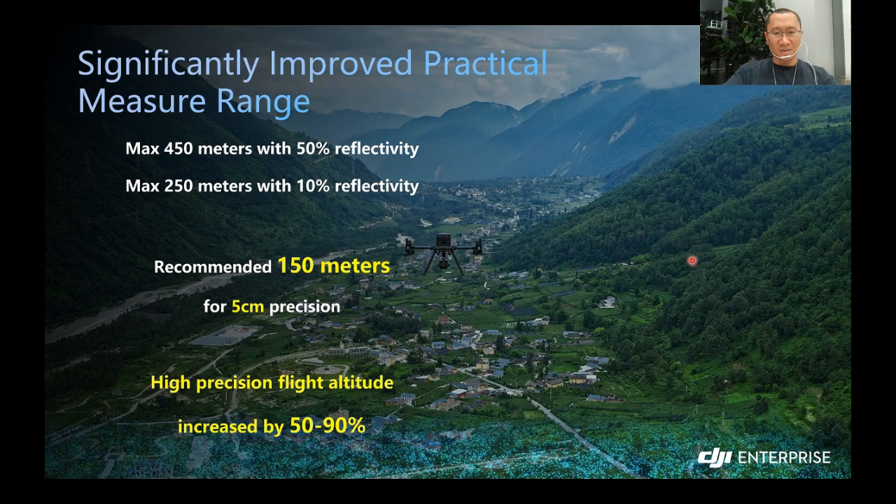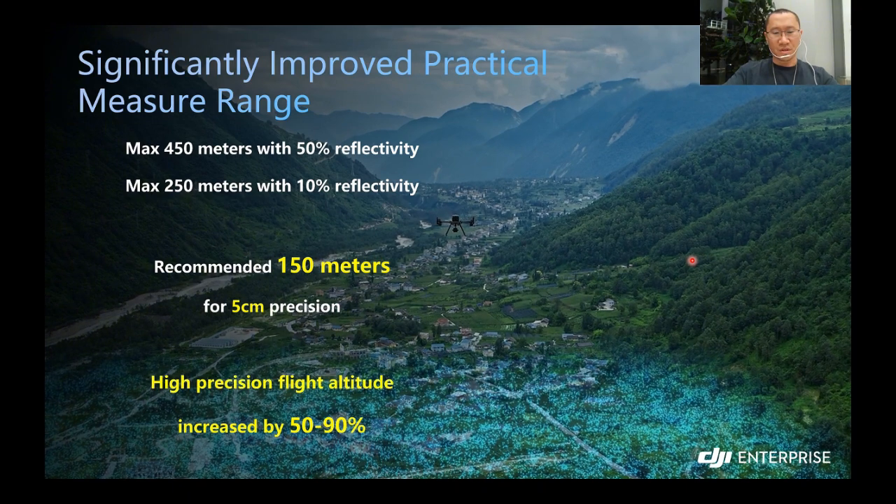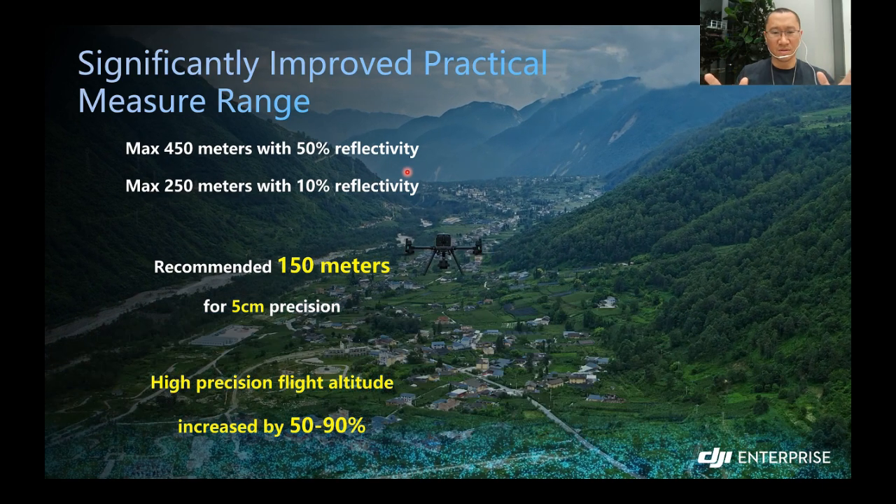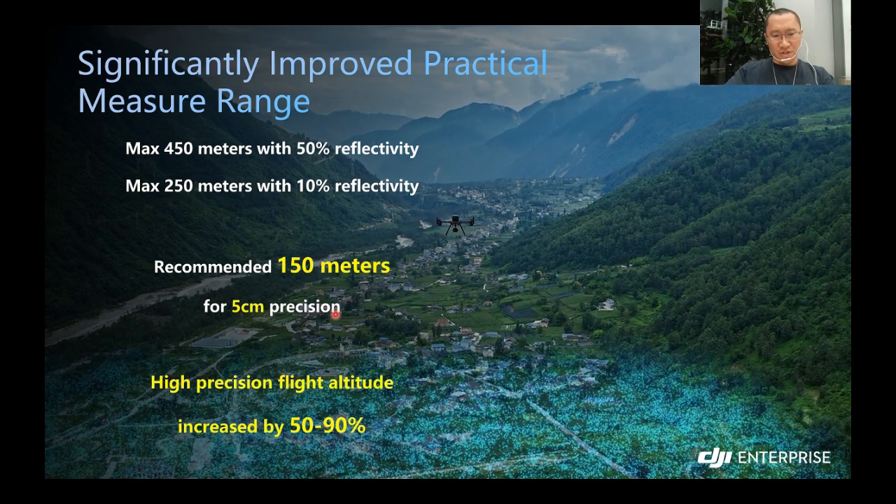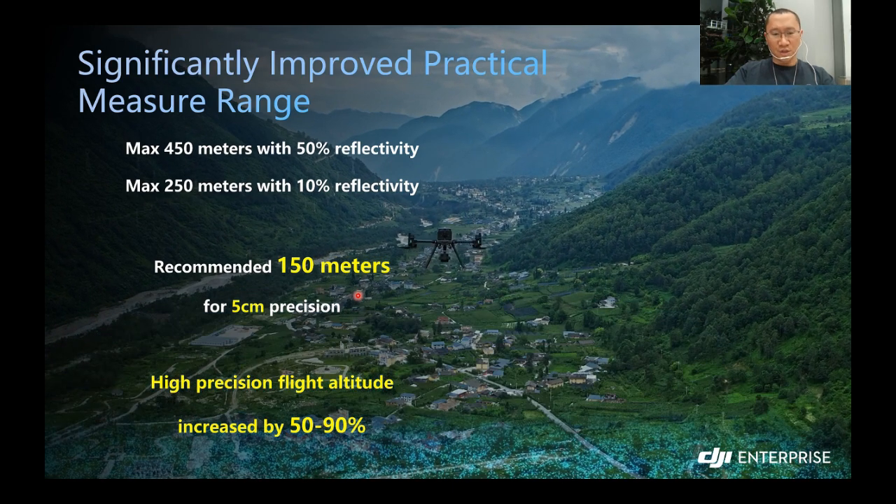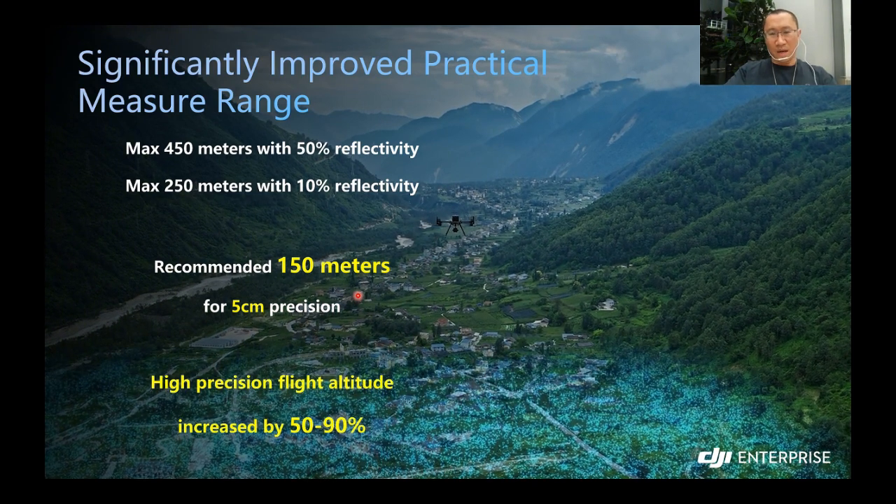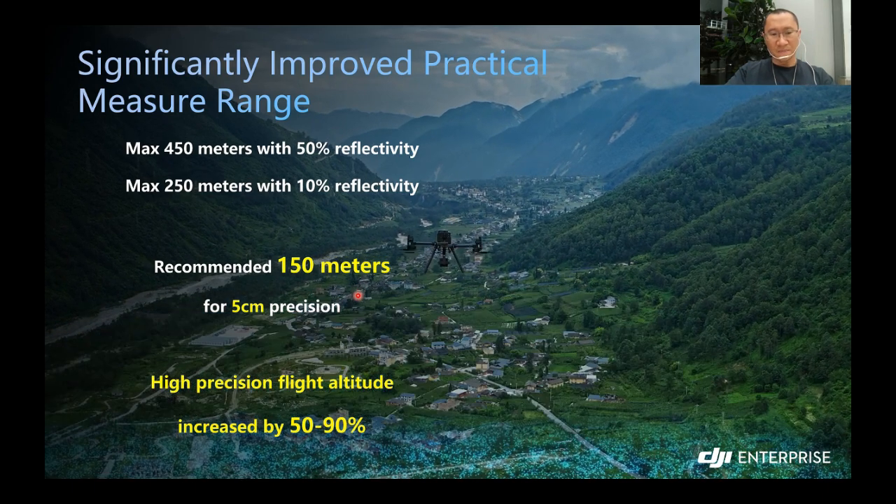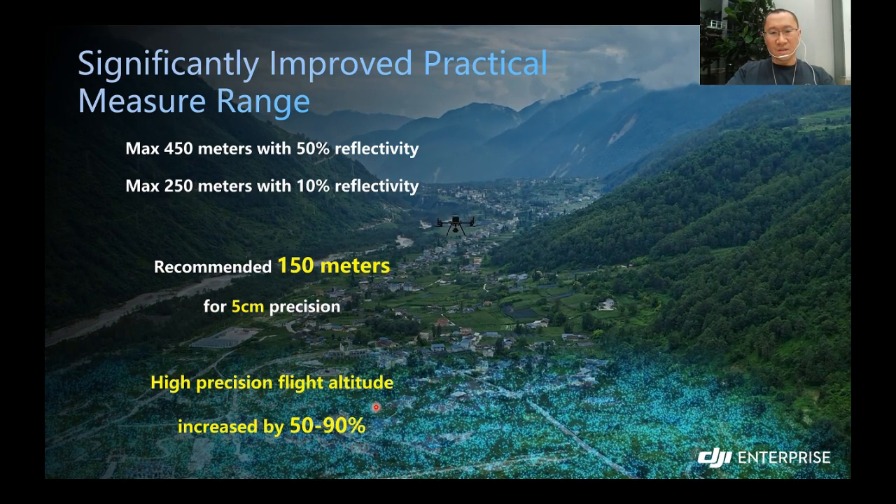So the first big update is the significantly improved practical measurement range. I'm not talking about some theoretical distance or parameters. Let's be practical. If we want to achieve 5 centimeters accuracy, the recommended flying altitude can now go as high as 150 meters, compared to the L1 in the past that could only go to 80 or 100 meters. In this way, the high precision flight altitude has been increased by 50 to 90%.